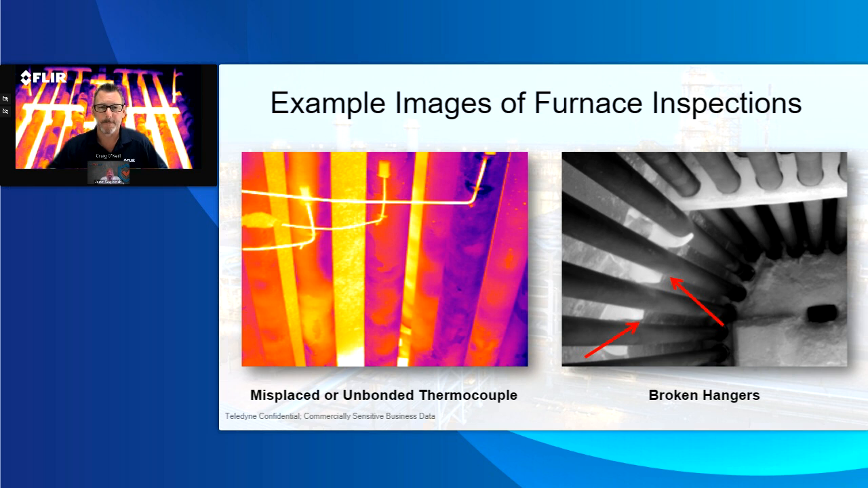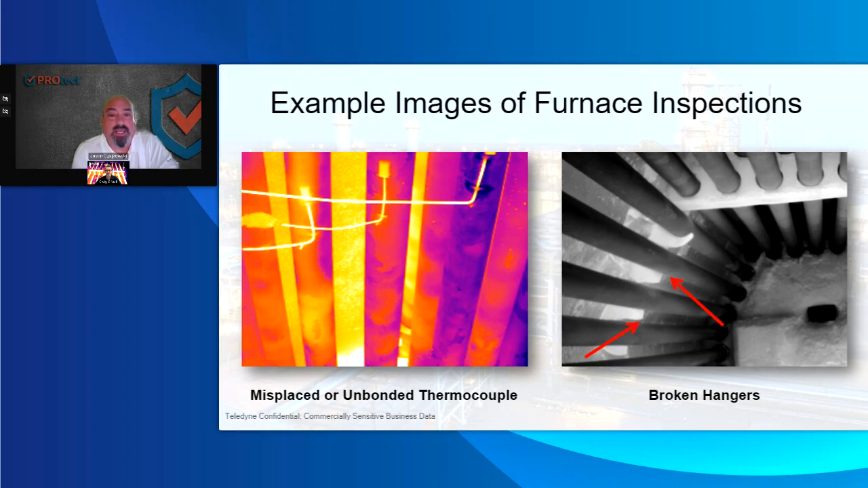Yeah. So thermocouples, I've seen them all over the place. I've seen them laying on top of tubes. I've seen them sagging. I've seen them curling around them. To be honest, these things go off all the time, and they burn away. There are some good thermocouple companies out there, and technology has changed, and I've seen ones that actually hug the tubes. They seem to get better readings.